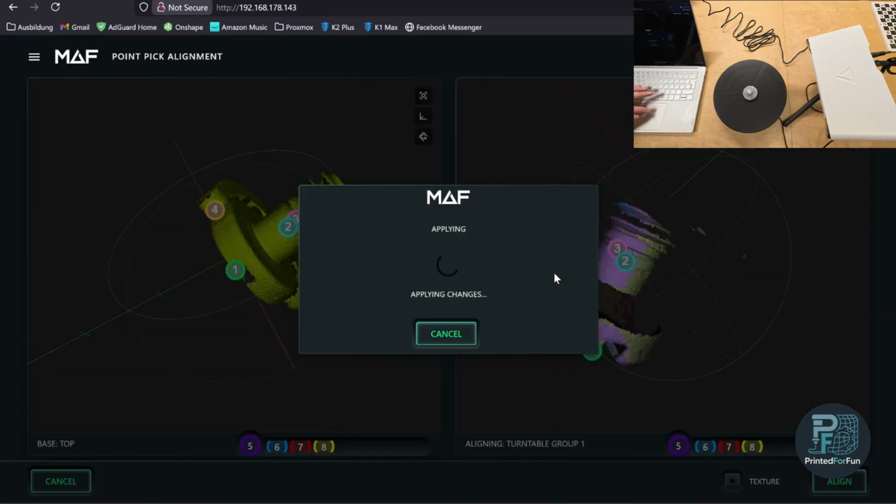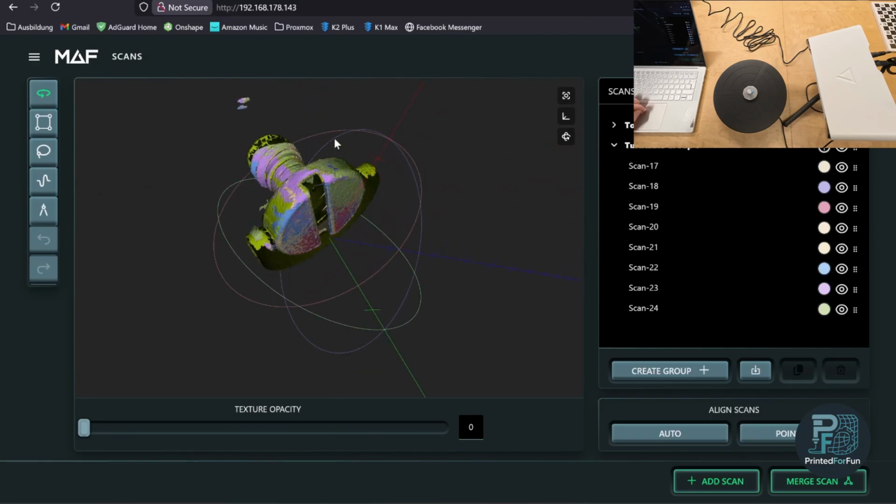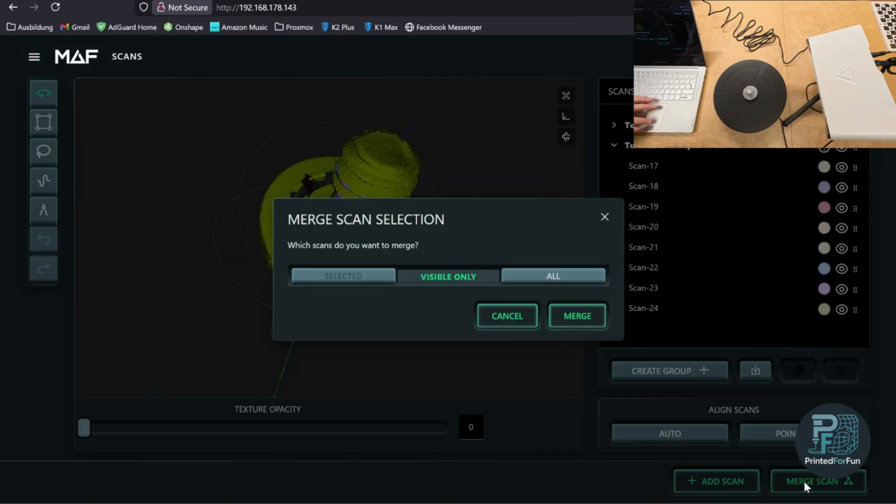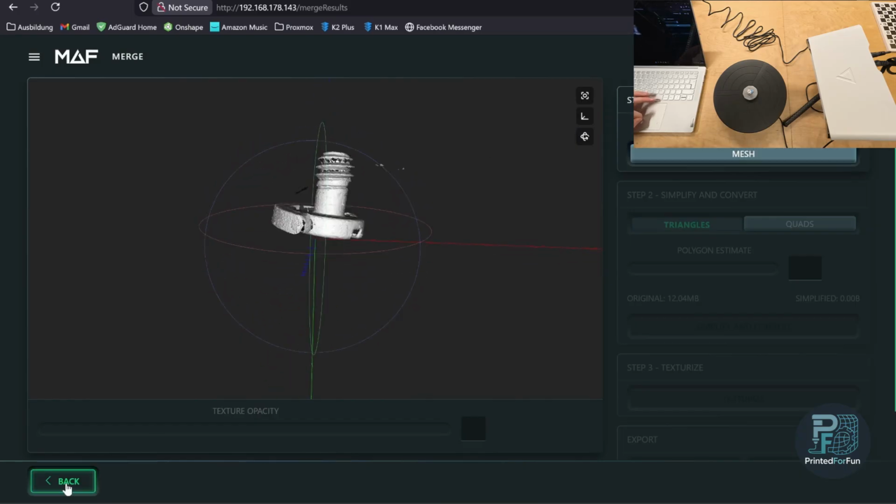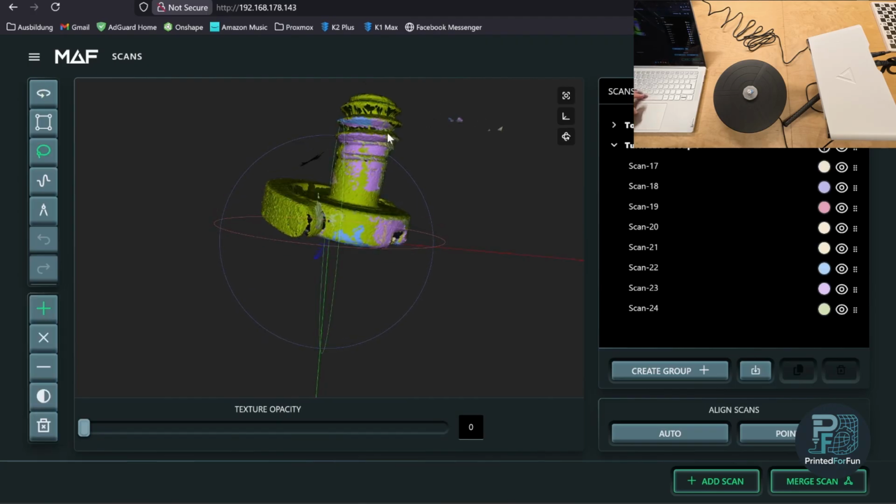Now let's align it and look at the aligned result. This actually looks quite good. Alright, this looks good. So now we can merge the scans. We will merge only the visible ones, but actually in our case all the scans are visible, so we can also select all. Merging is quite fast, and now we'll first delete some of these flying points I missed earlier to prevent any mishaps when meshing.